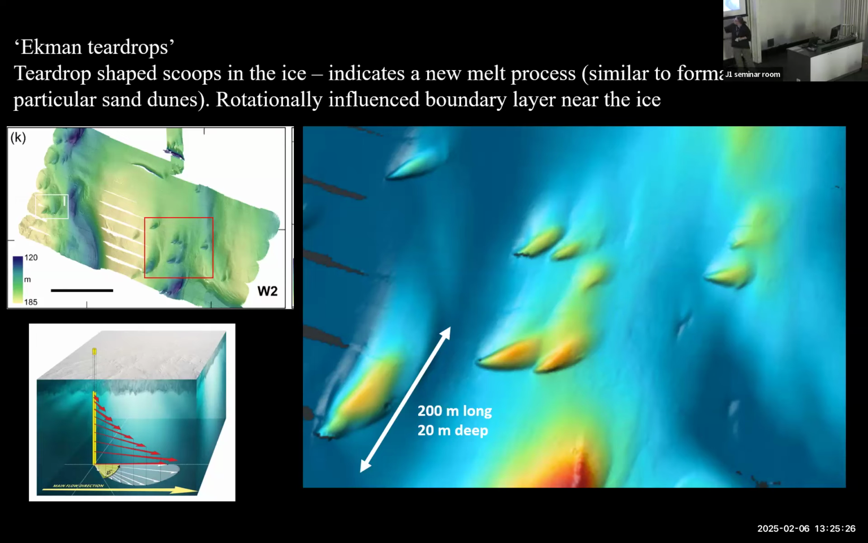This is the shape of that, and they are a little bit similar. The tip on every one of these teardrops is about 45 degrees, which is also what you get from the Ekman spiral. But we have no data inside them. You would need something measuring here in order to really know if we are right.